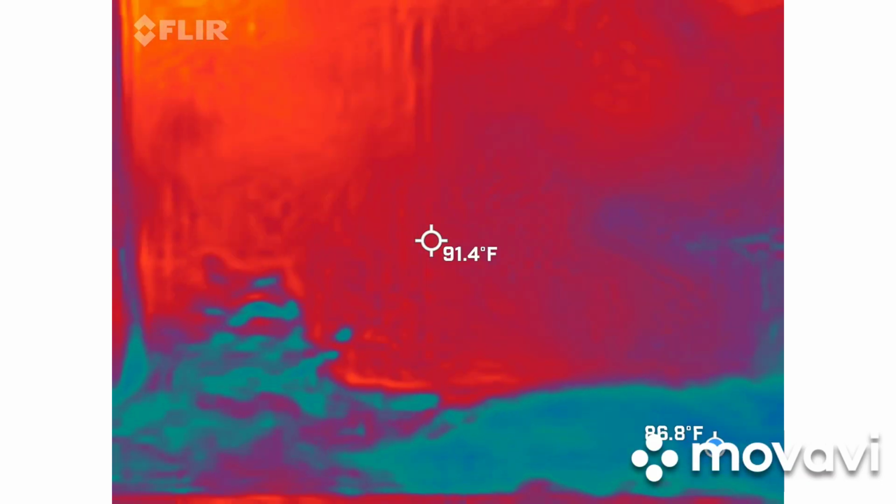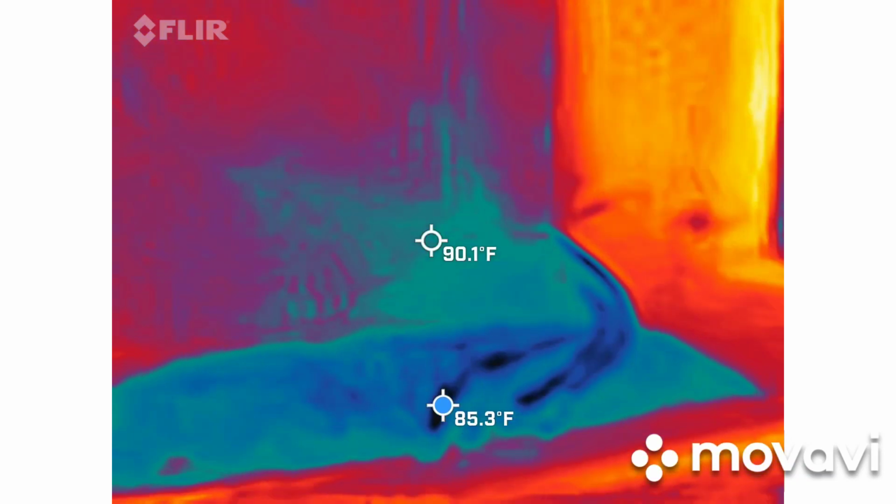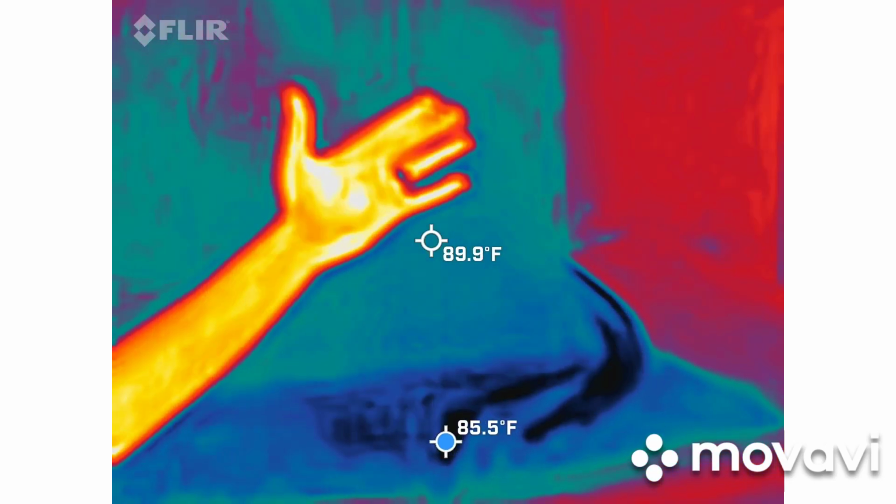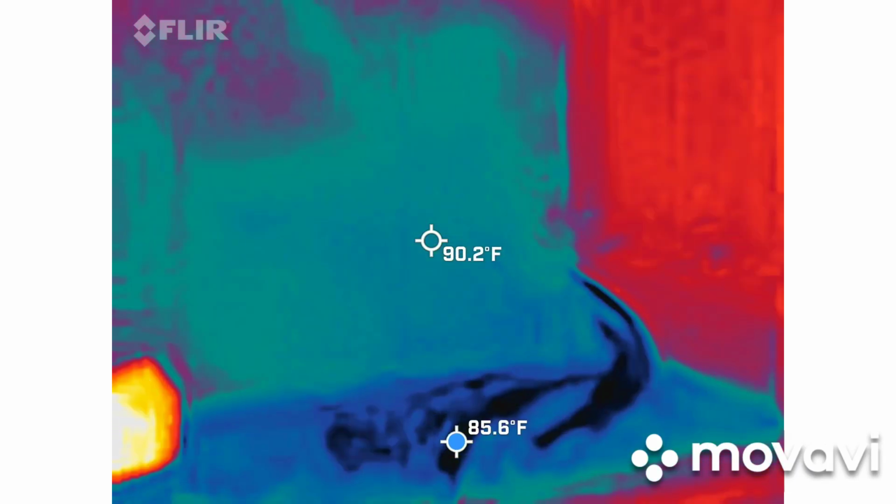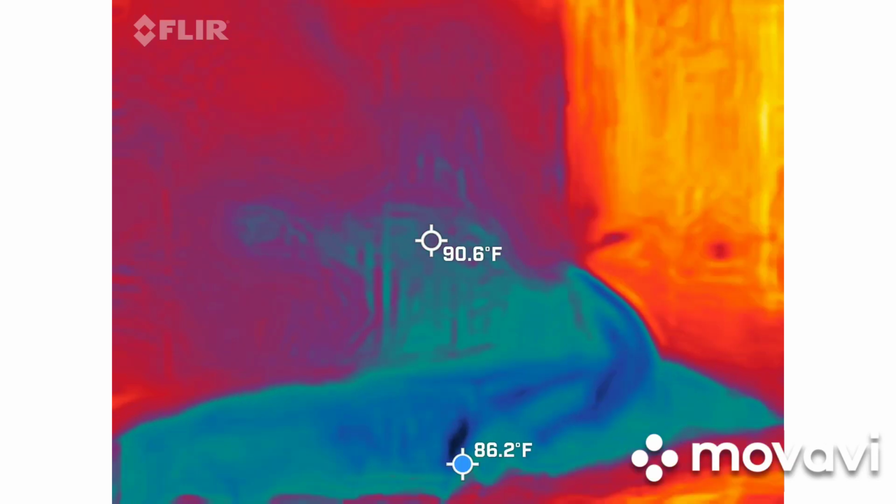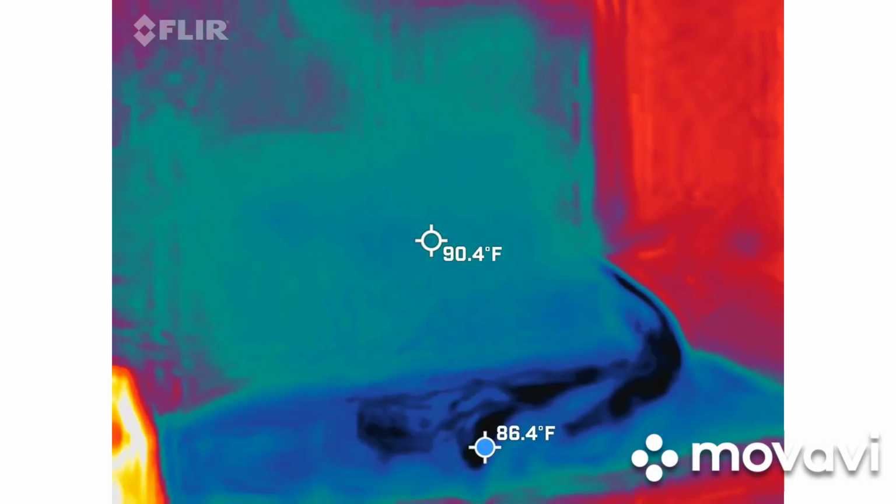Greg, as far as yours goes, you're actually pointing directly at the wall, which is normally what I have people do anyway. Do you see how the wall bleeds out? Yes. Okay, so watch when my hand comes into view. Watch what happens to the wall. So the wall changed to the complete opposite color. It went from red to blue, I'm sure. Yes, because that's normally what I go through. So again, you're just going to try to keep somebody in view most of the night. If you can't, it's okay. You can still determine where the cold spots are.